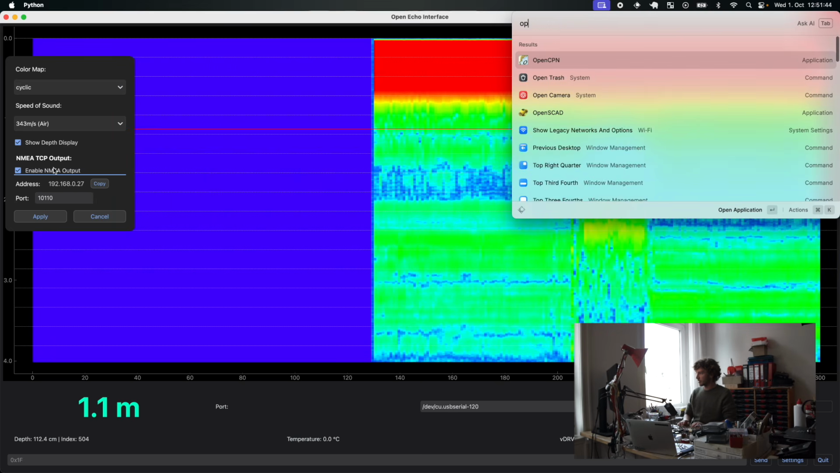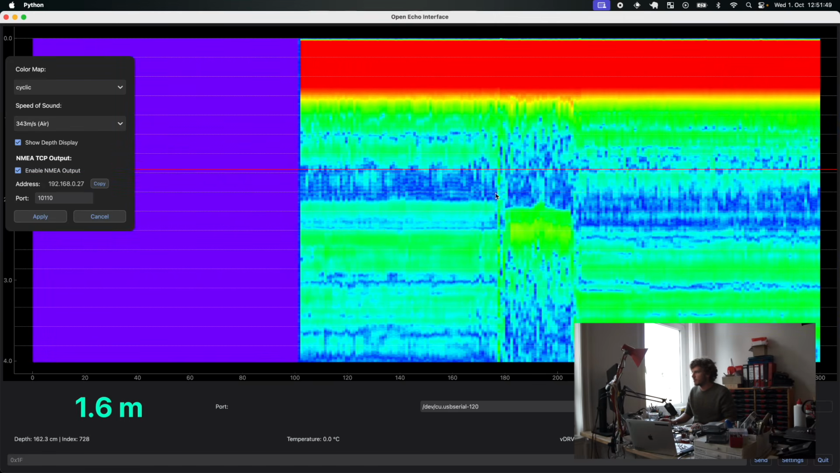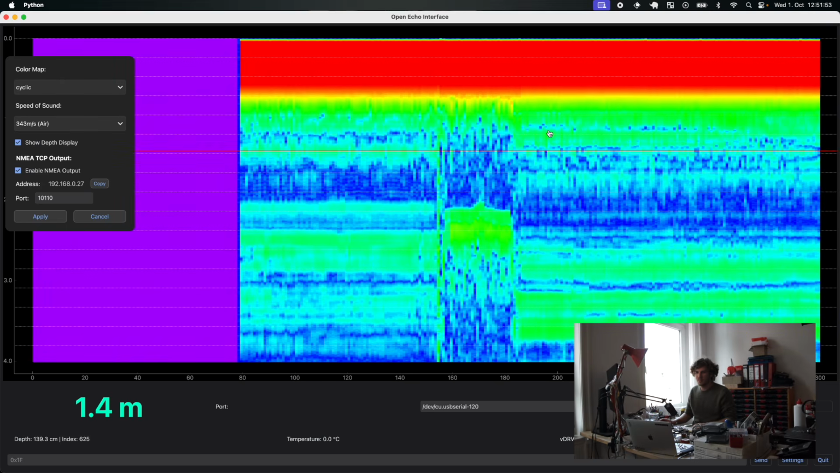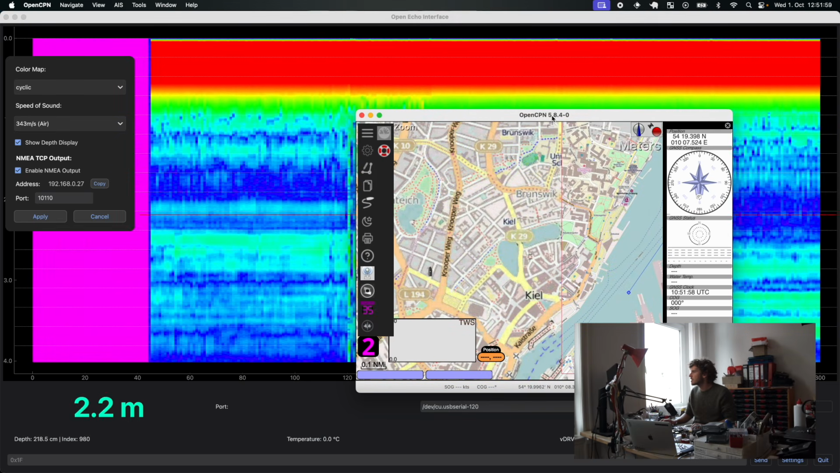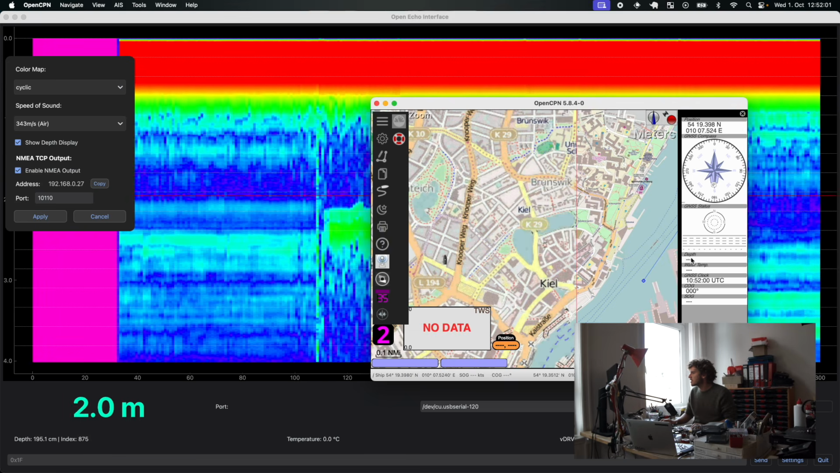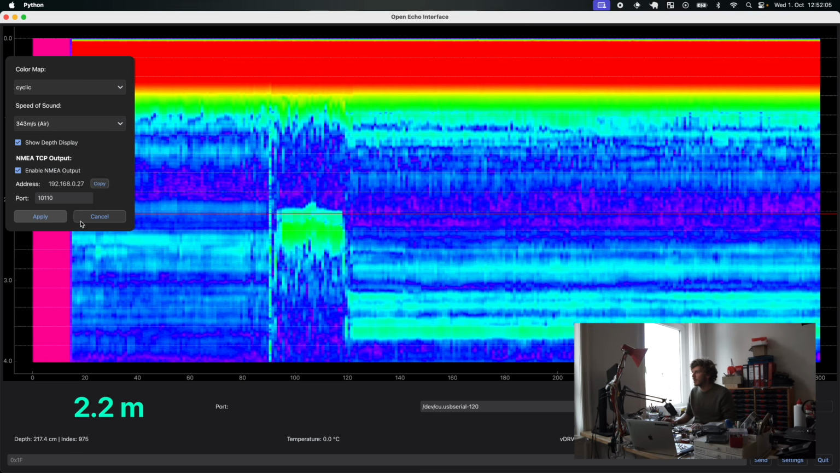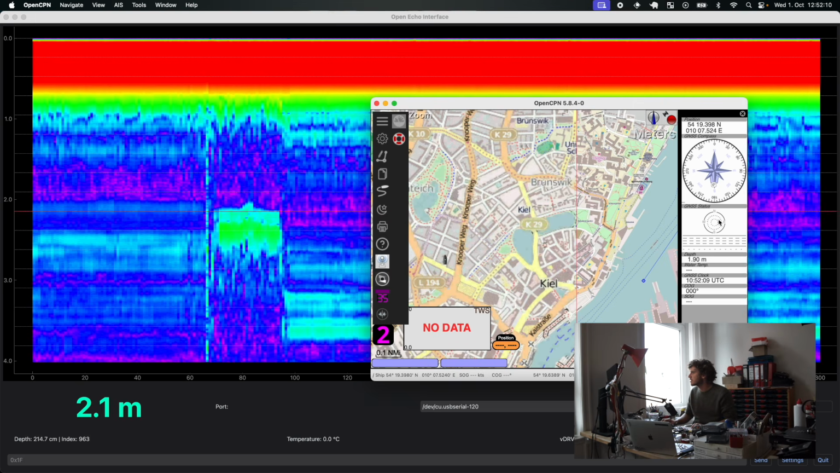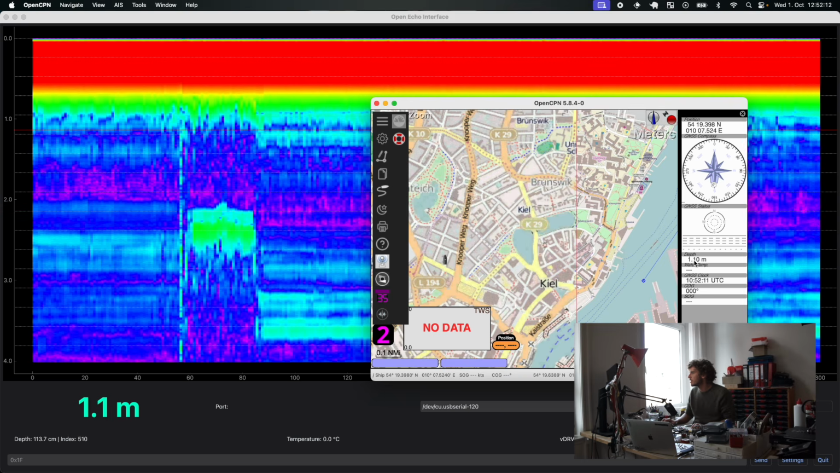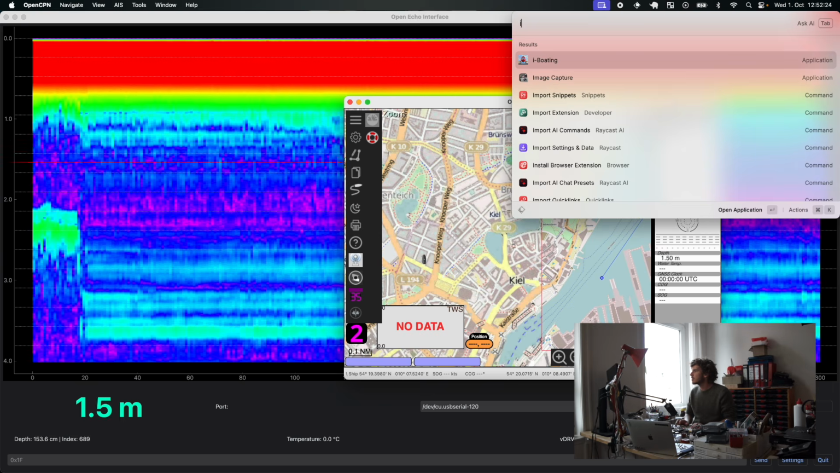For example, if I go to OpenCPN, which is a chart plotting software for open source charts, it's a little bit slow and a little bit buggy sometimes, but you can see here depth is dash dash dash, so no depth detected. And if I hit apply on the Python interface, you can see this number on the bottom left is transmitted to the OpenCPN software. Also works with iBoating.